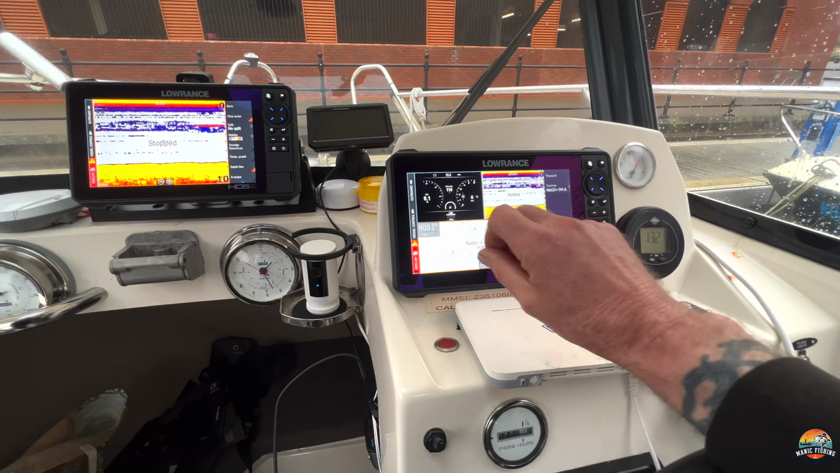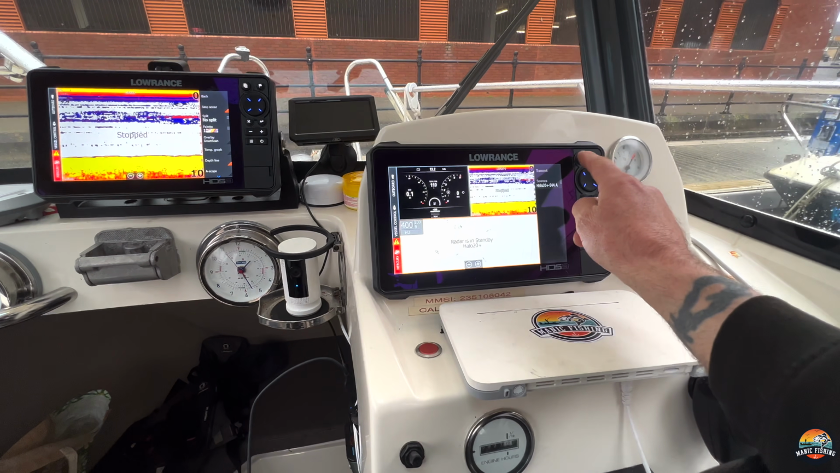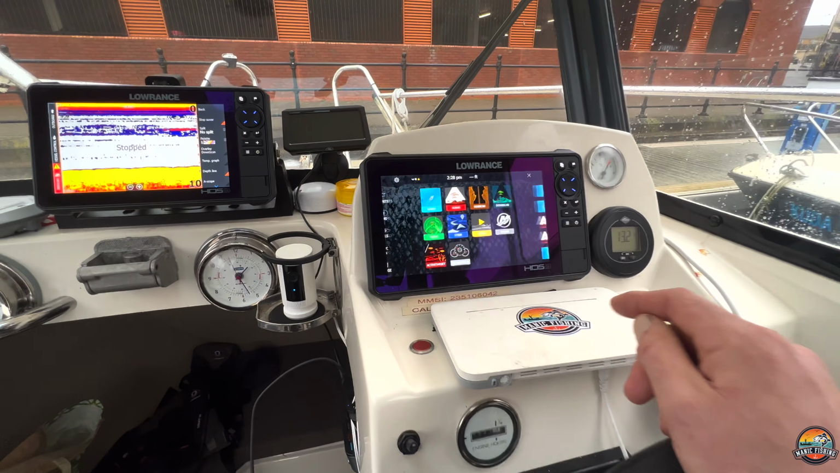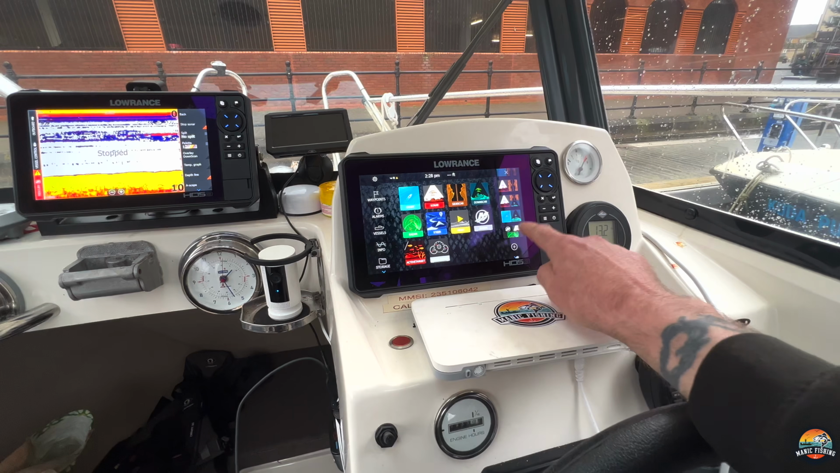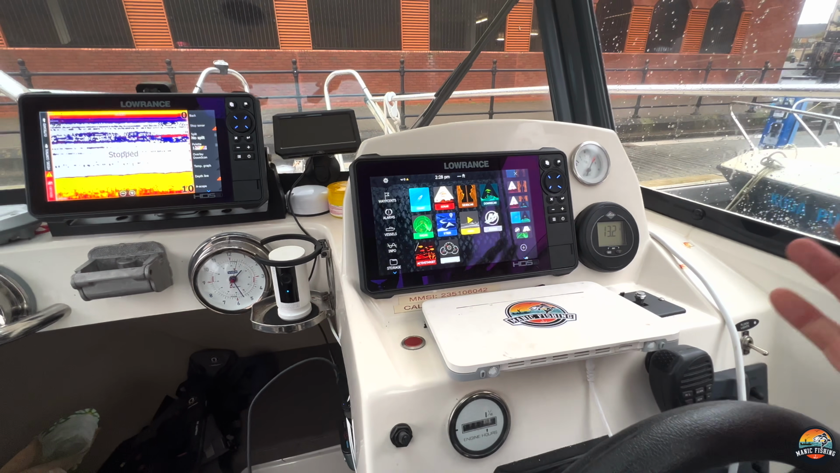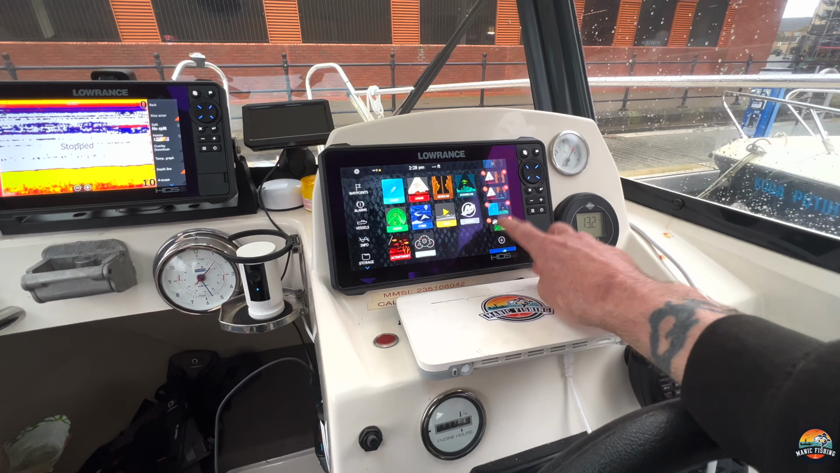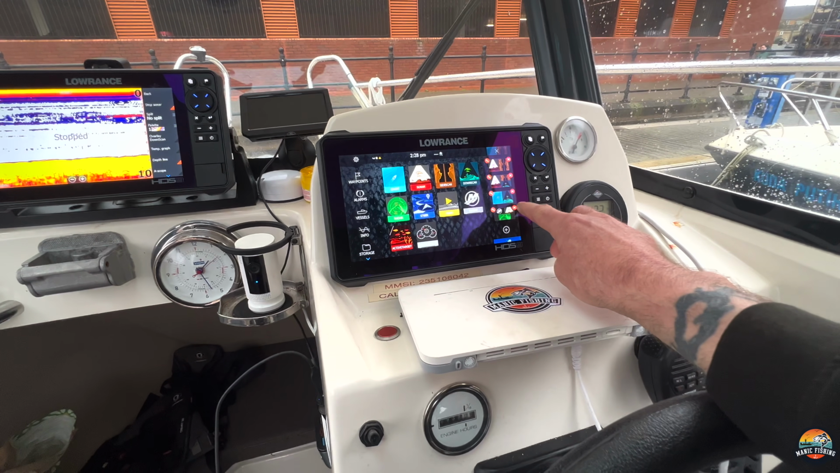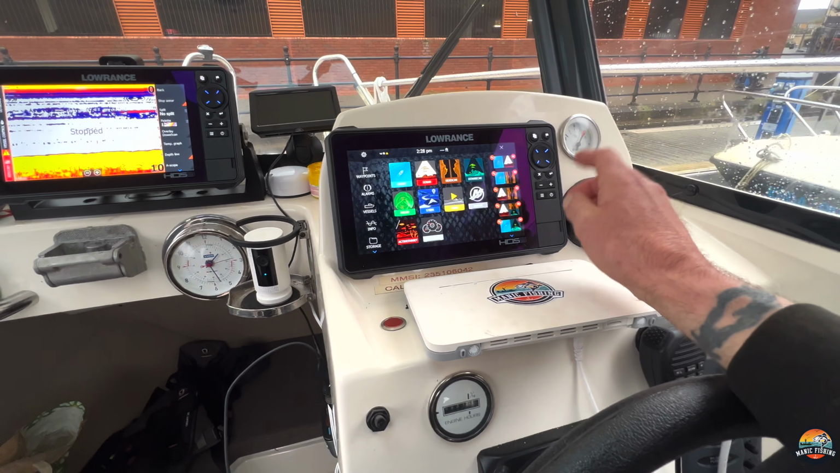You can transmit your radar. There's your vessel view, and there's your sonar. So if I go back into Pages, you'll see that down here. That's the one I've just added. And if you want to take a page off of there, you just literally press and hold. Spanner will come up and a cross, and you just literally hit the cross, and that's deleted.